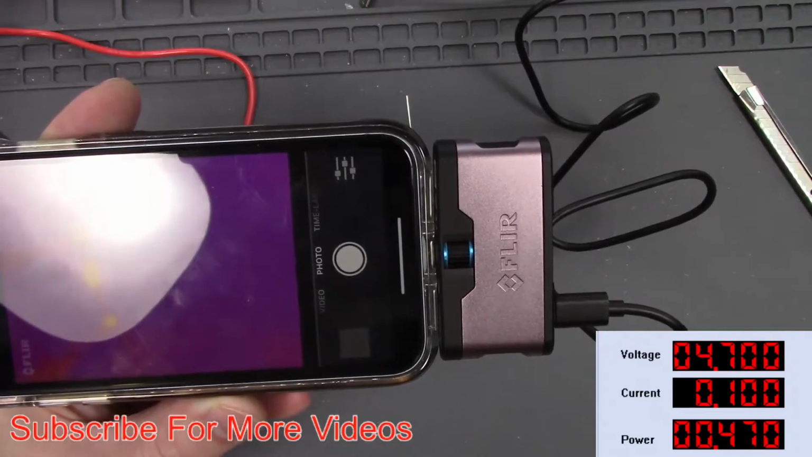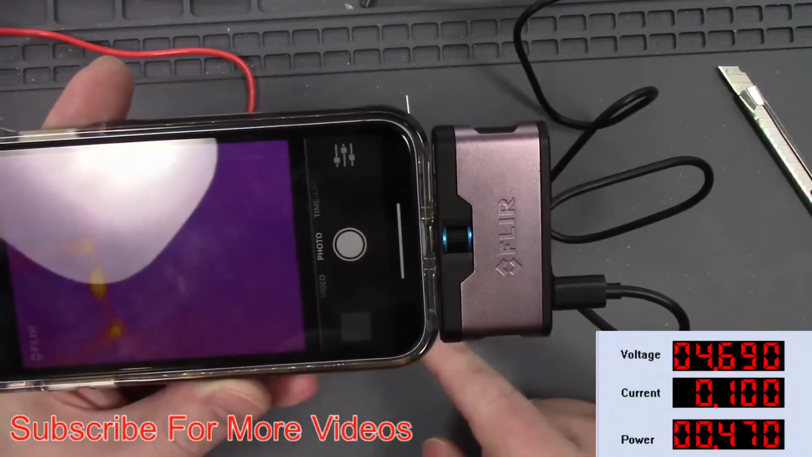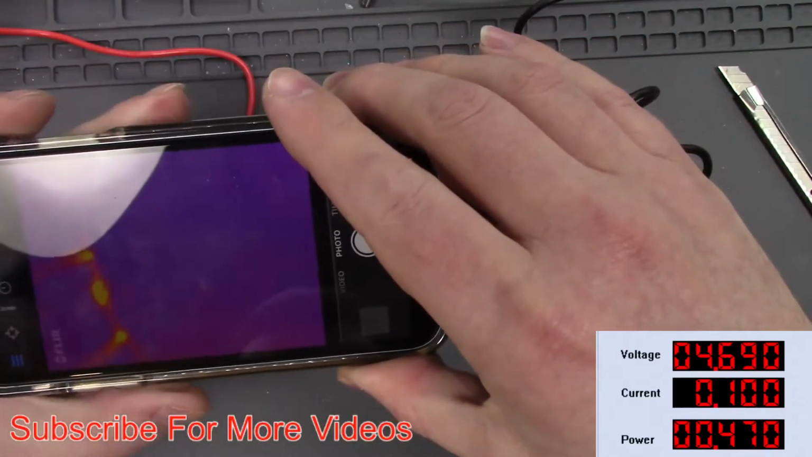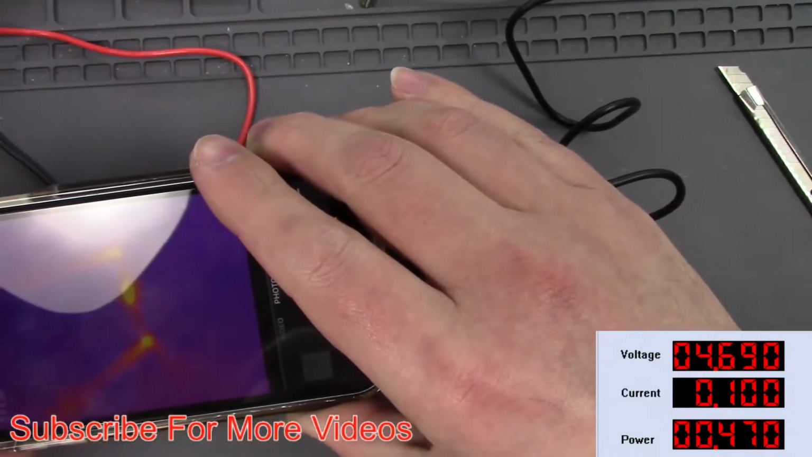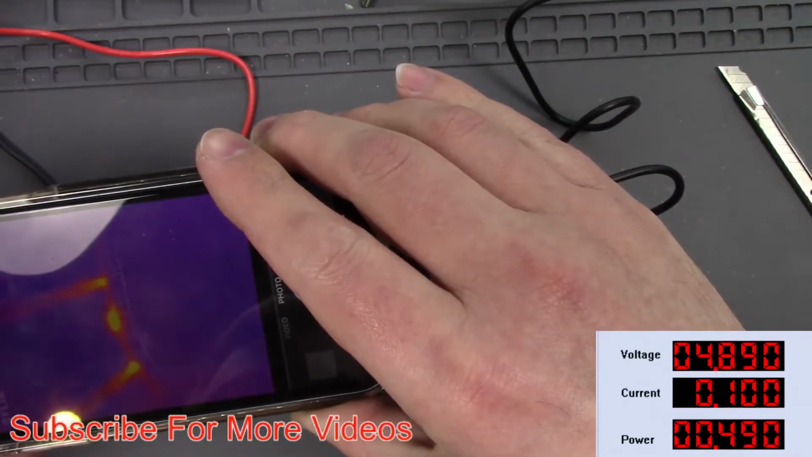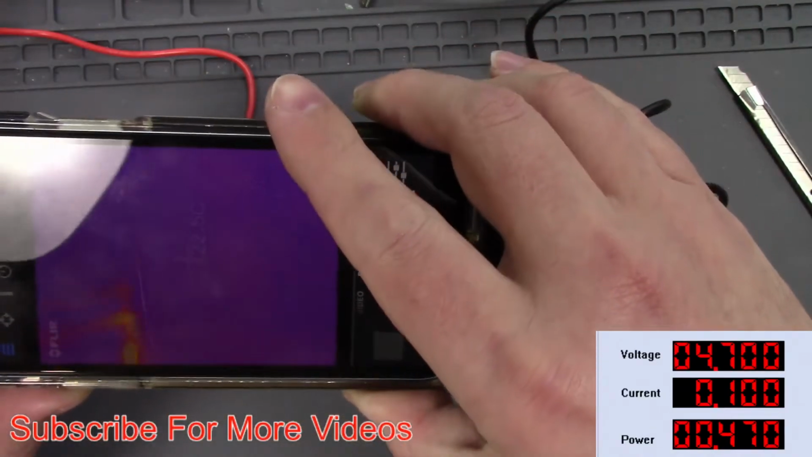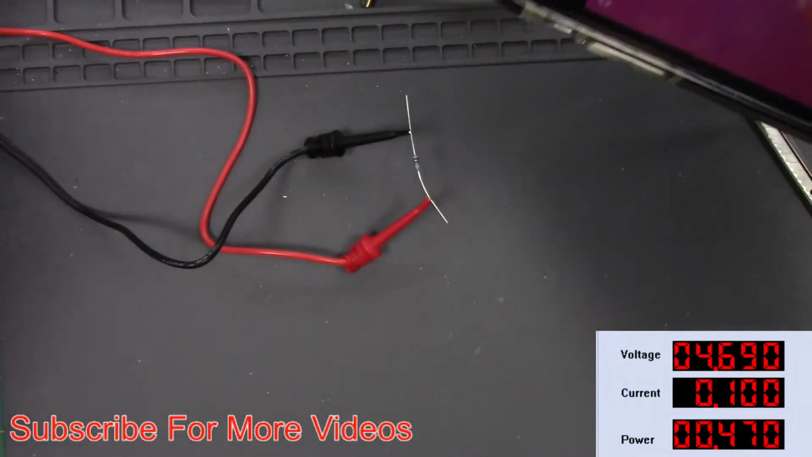We're exceeding the resistor's resistive value. Also, you can see the end of my probes are getting hot. But as you can see, I wish it would show me the temperature. So it's 129 C, 140, 50. So that resistor is failing at 100 milliamps at 5.69 volts.